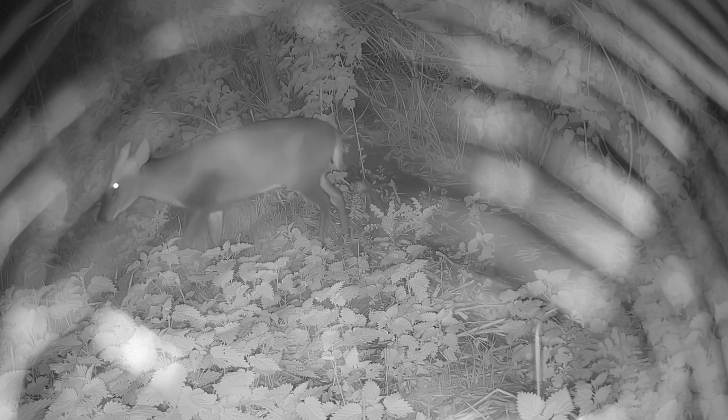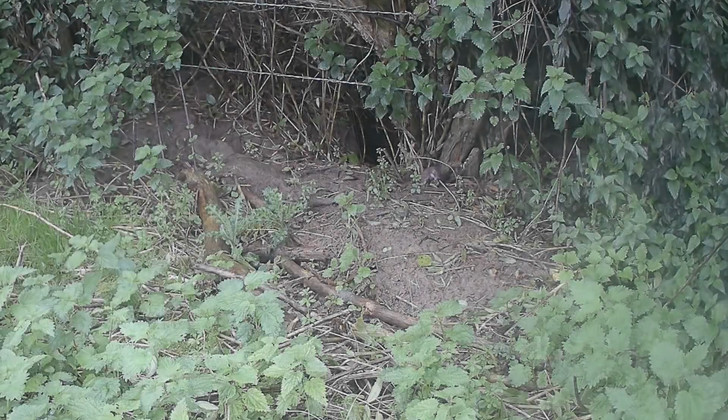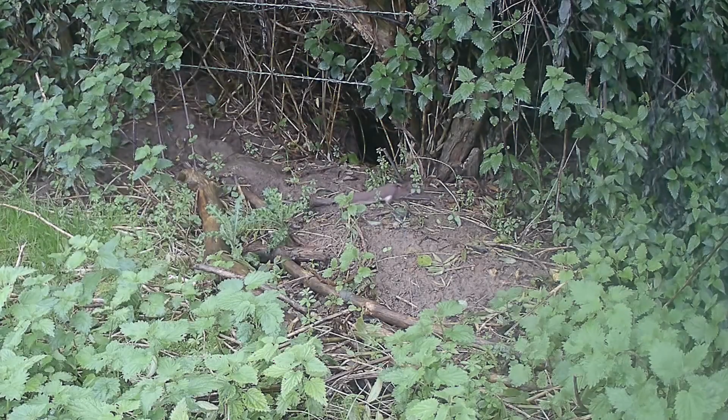Just gotta love this spider working its way across the lens. It transpired it made itself a lovely web, which then obscured the view for the rest of the evening. But here, my first sighting of a weasel. A small and lithe little creature, very agile, long and lean.